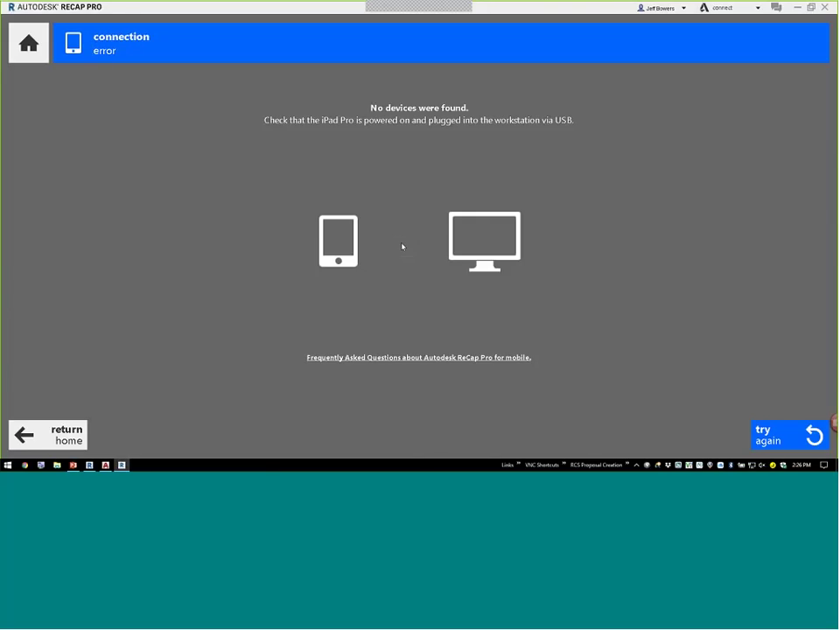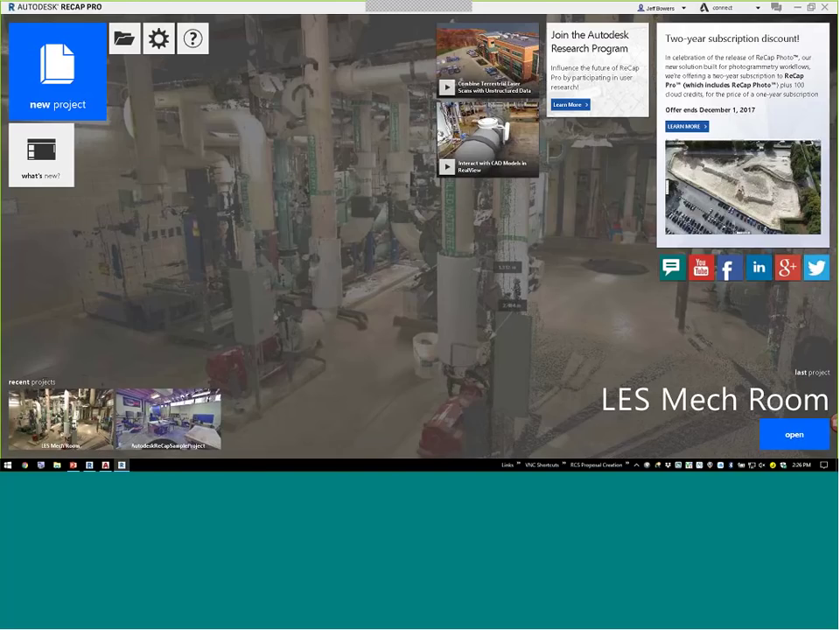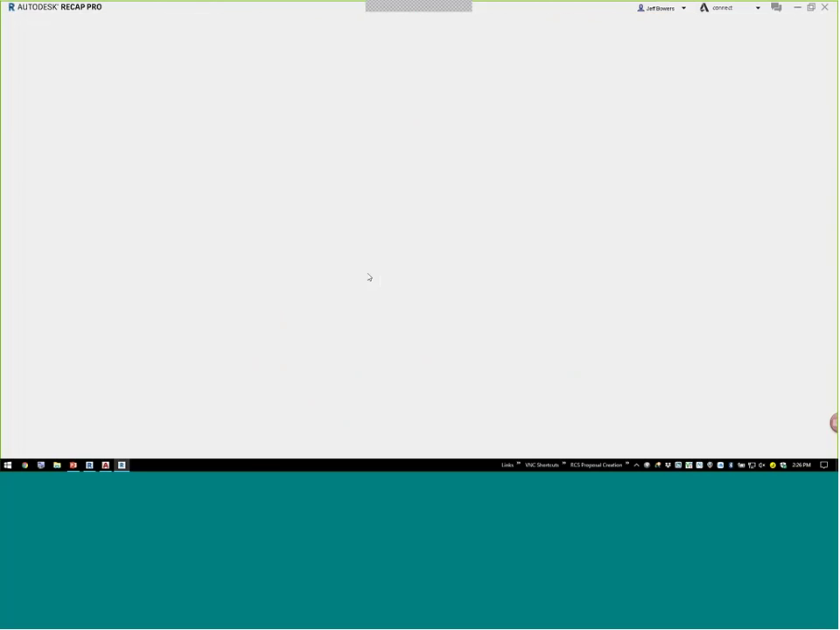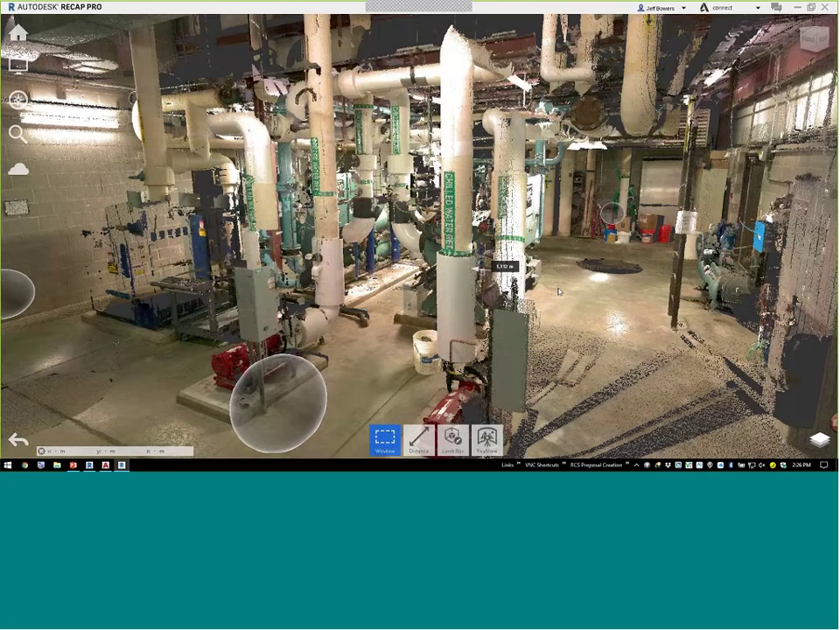Now, I cheated, sorry, but I went ahead and brought the data in just for time's sake. So I'm going to go open, and I'm going to open up this mechanical room. Now, with that said, I do want to make sure that everyone understands that, yes, the Recap Pro app on the iPad registered the data for me.